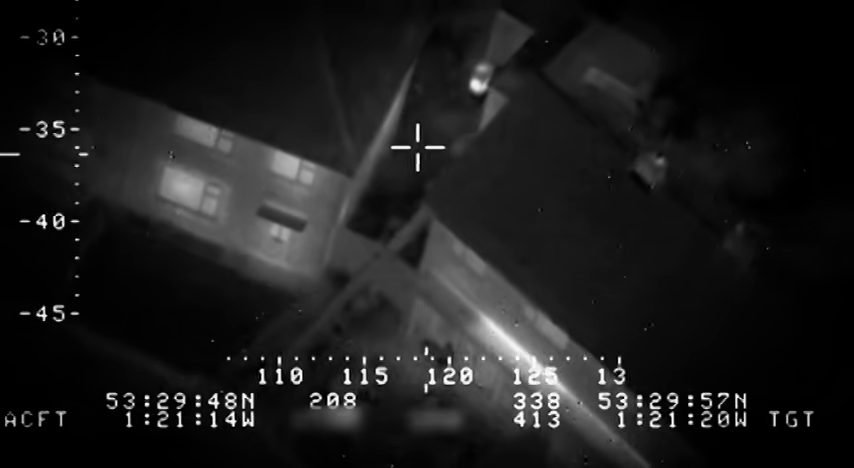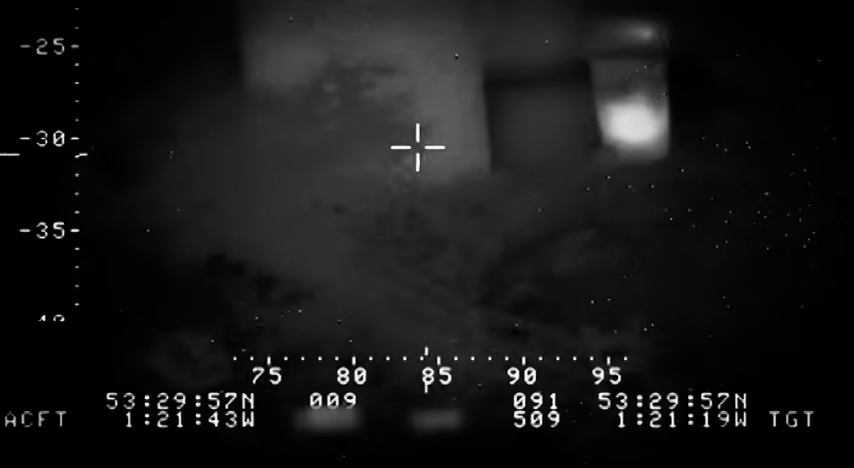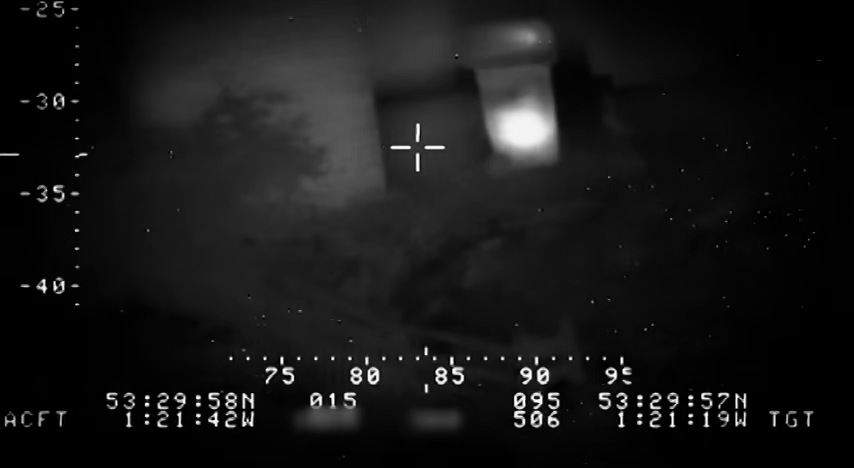With a thermal image camera, you have to work hard to try and determine what it is that you're looking at. You're not looking at a picture of light, you're looking at a representation of heat. And although the human body gives off one heat signature, there are lots of other things that give off the same temperature.